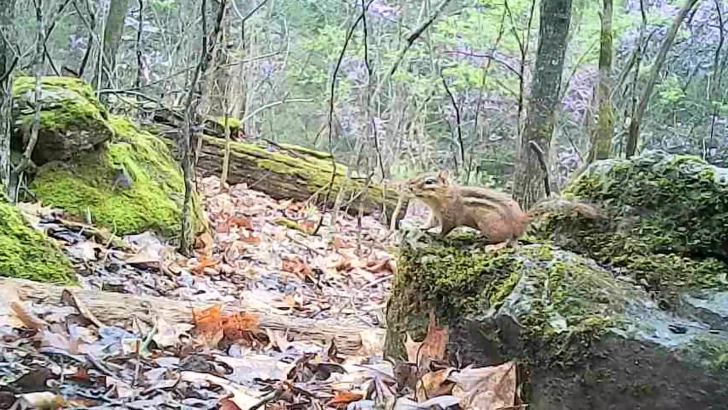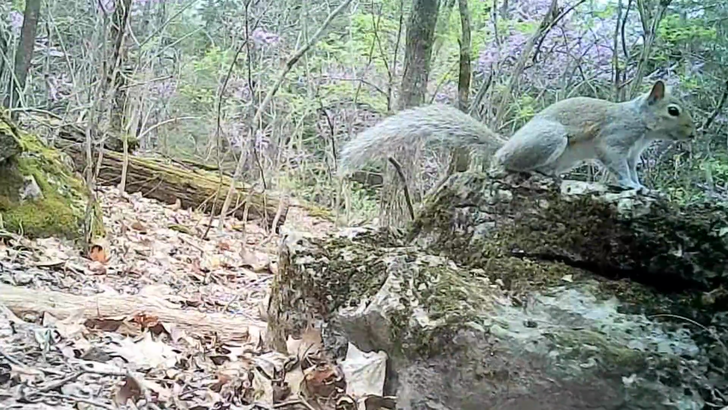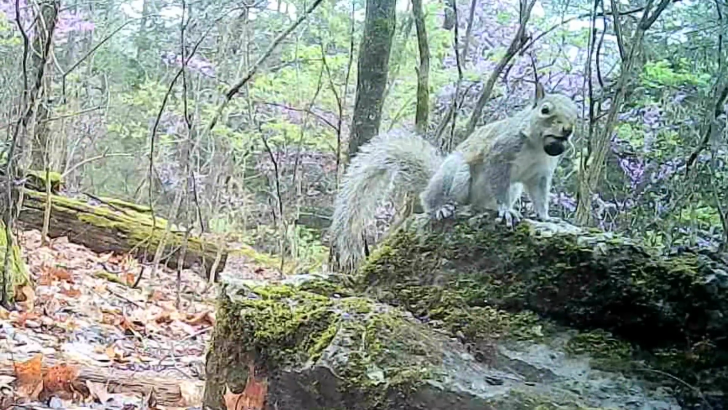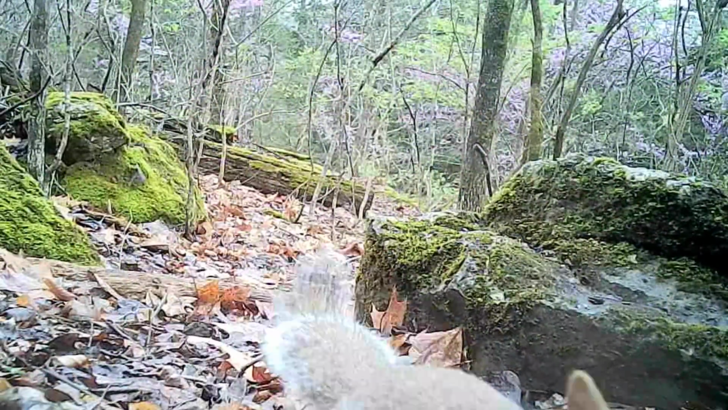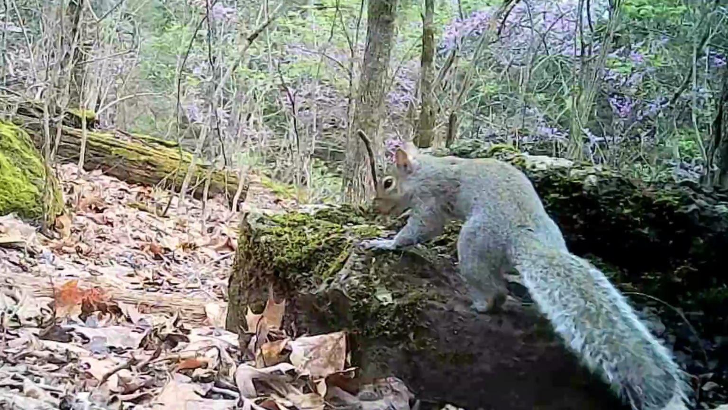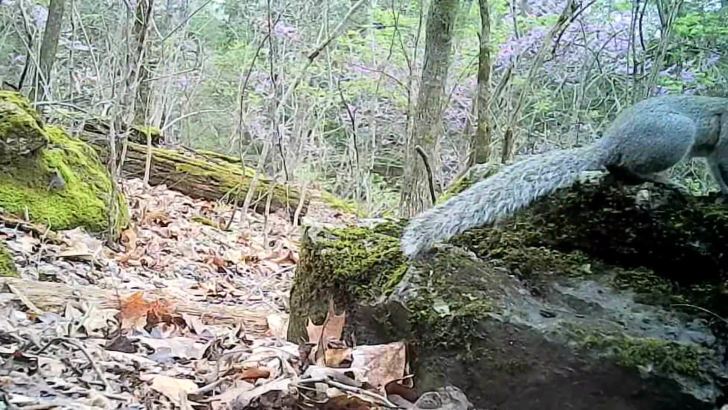And at the log, there's little Chucky. He's out doing his thing. This is Ricky's spot. He's always here. He's carrying nuts. Must be walnuts. He's always on the lookout too. But he's always got things to do.